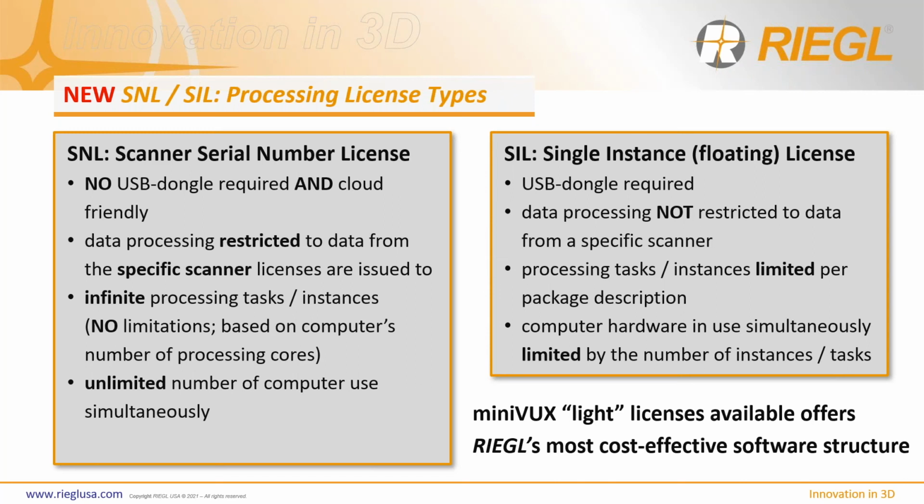Alternately, we offer a single instance licensing, or SIL, which is our previous server dongle based, and this will provide a more network friendly distribution of processing tasks across the board. All of these are available, and something of note is for the miniVUX series themselves is we have a lightweight licensing cost structure, and this provides RIEGL's most cost-effective licensing solution to date.